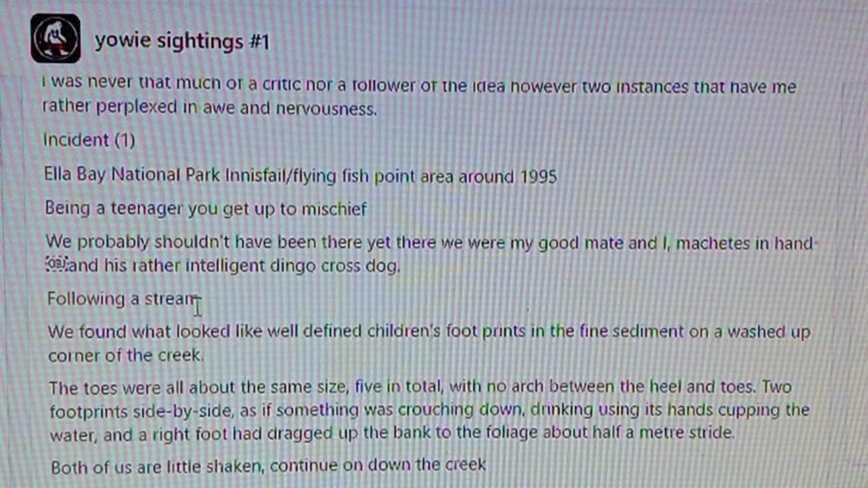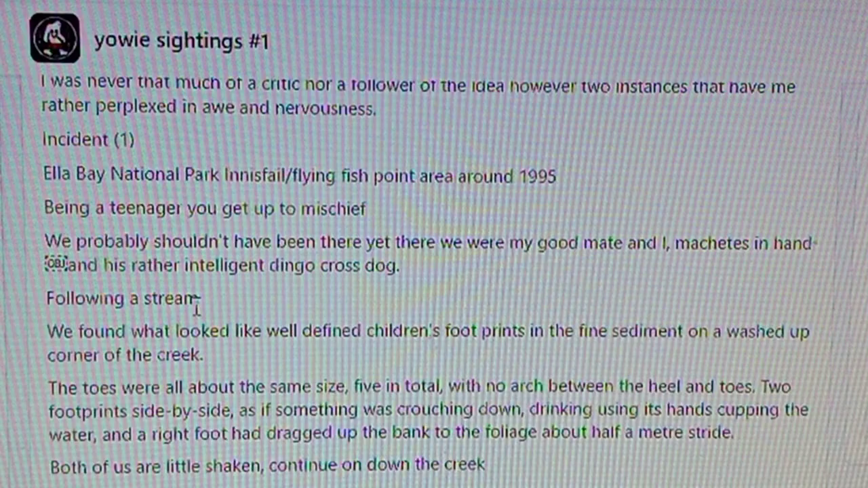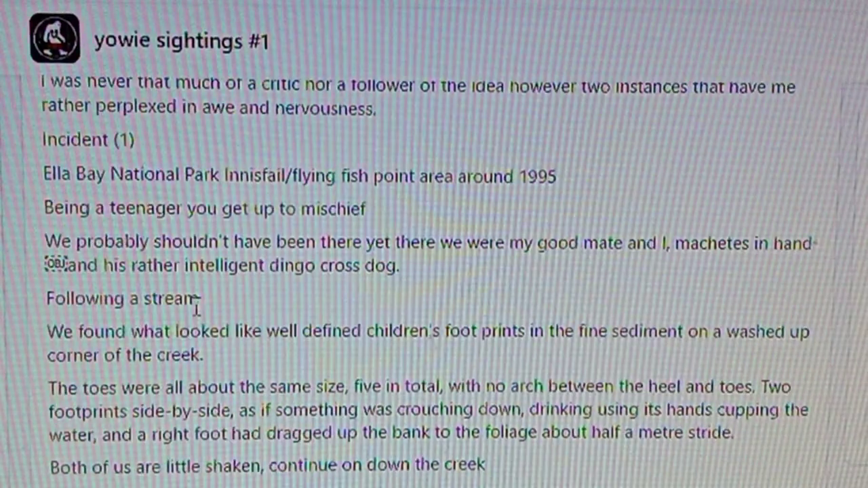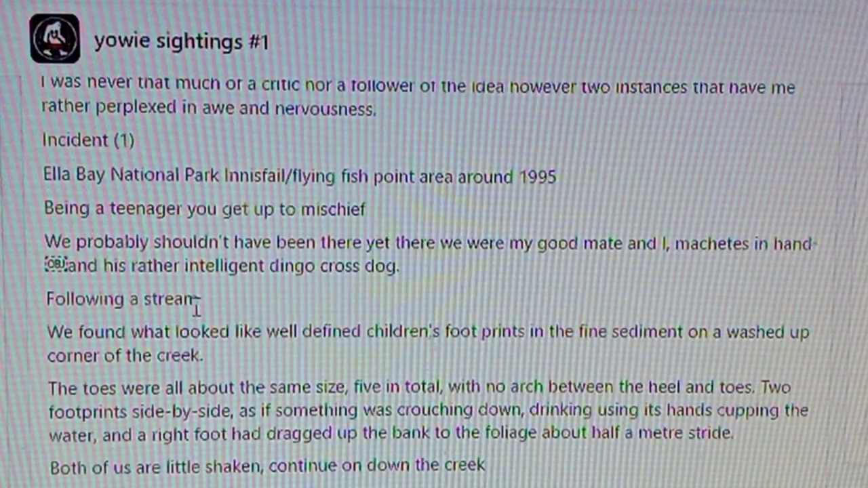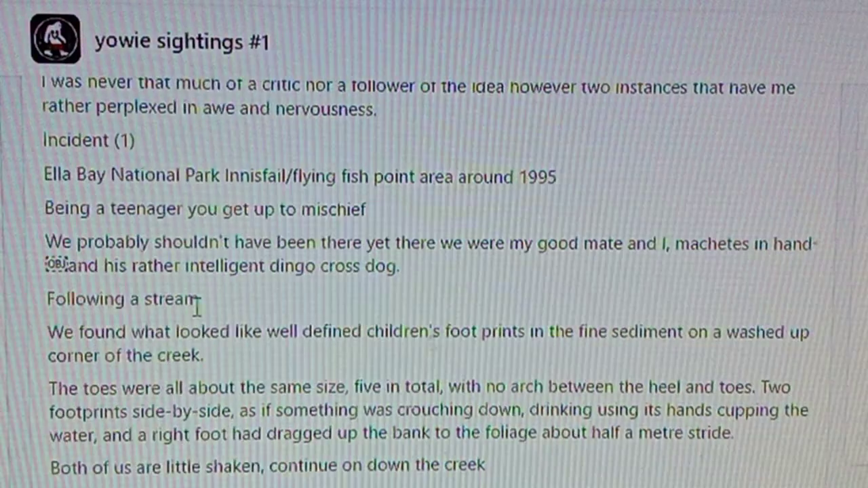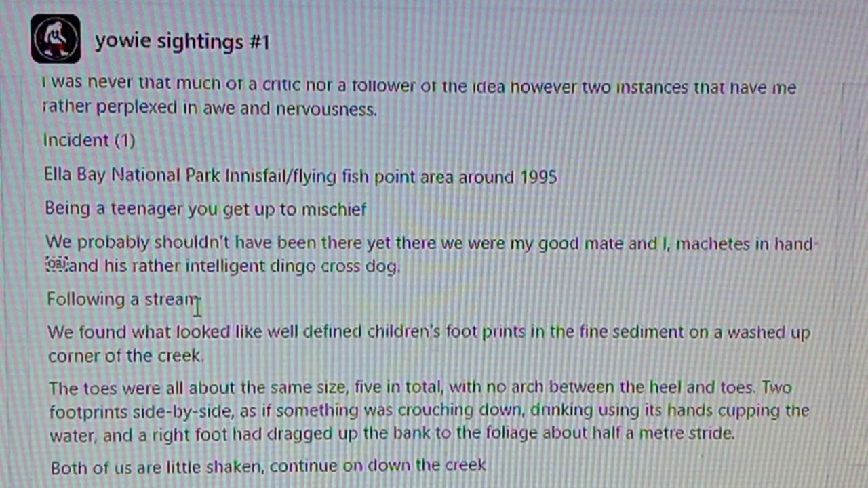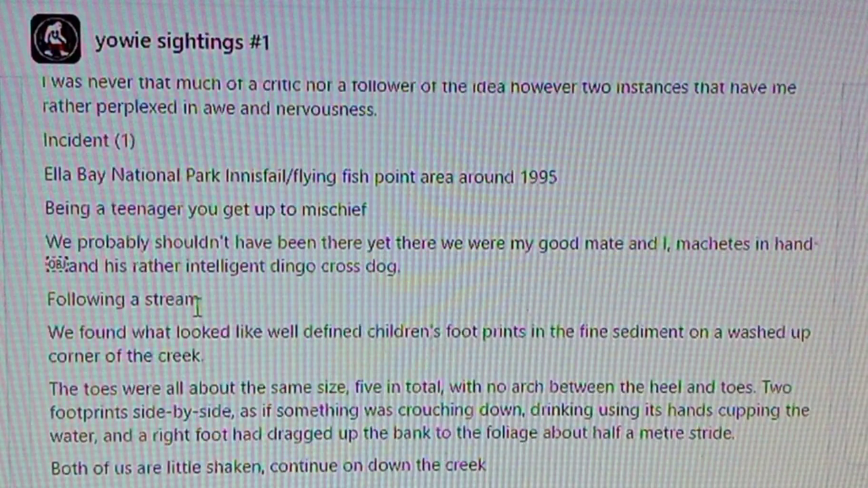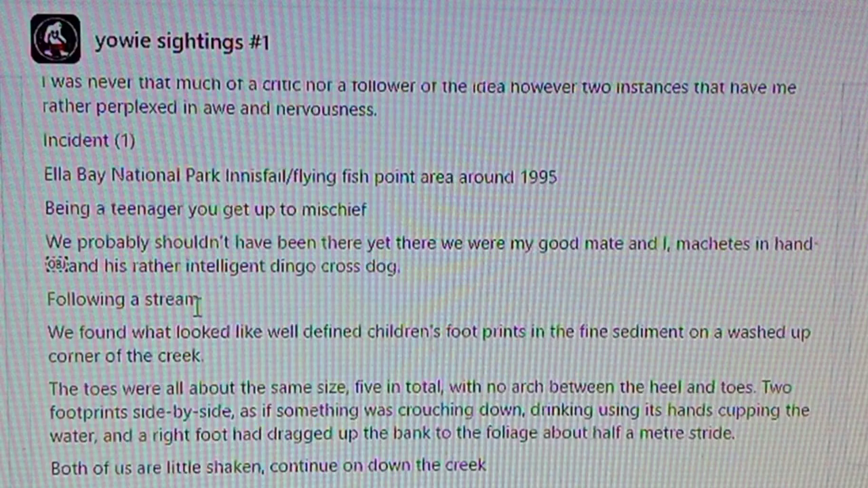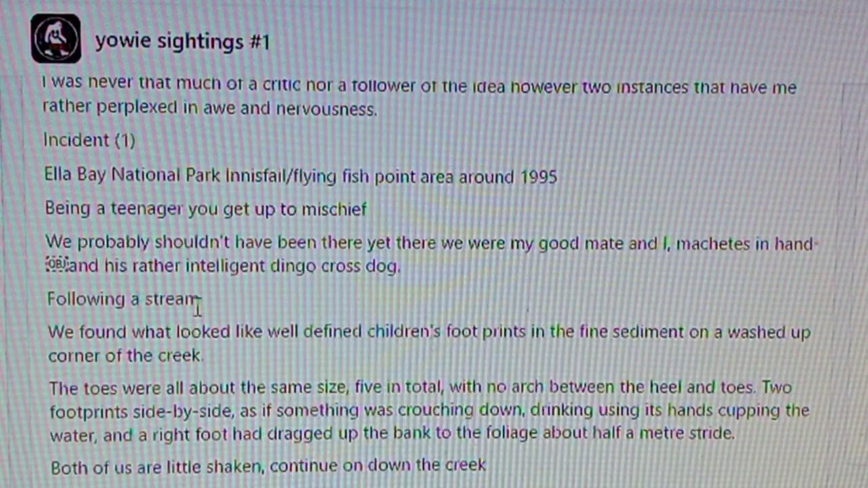Alright, so this guy was younger. He's in Ella Bay National Park in Innisfail, Flying Fish Point area, around 1995. Being a teacher, you get up to mischief. We probably shouldn't have been there. There were my good mate and I, machete in hand, and he's rather intelligent, so we didn't bring the dog.